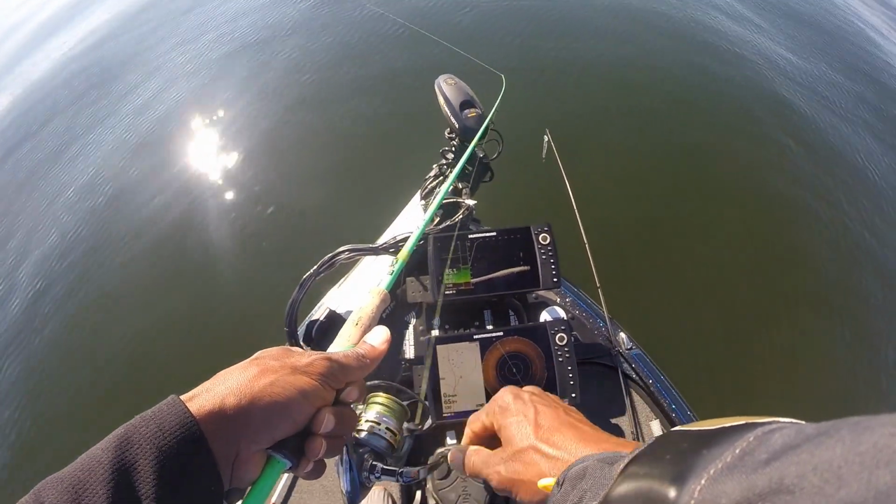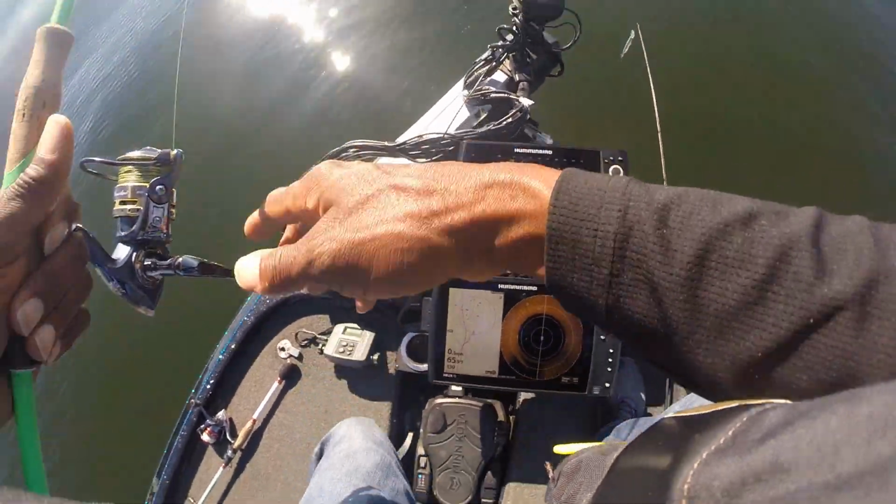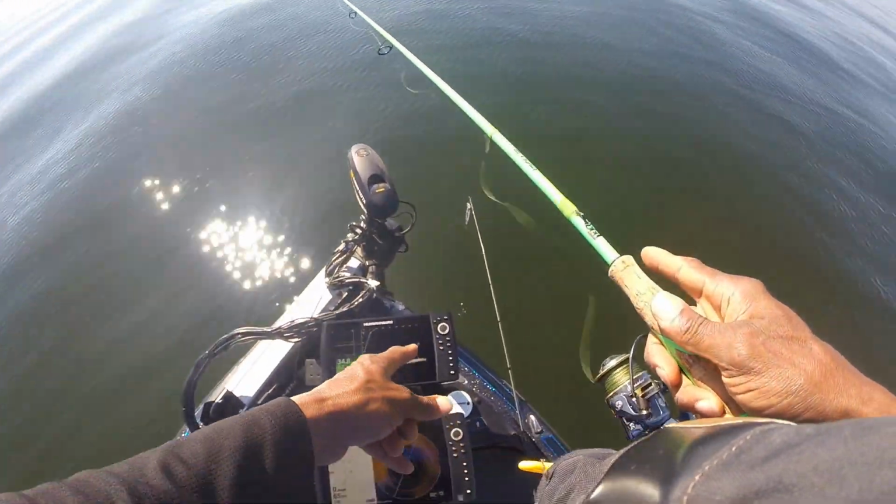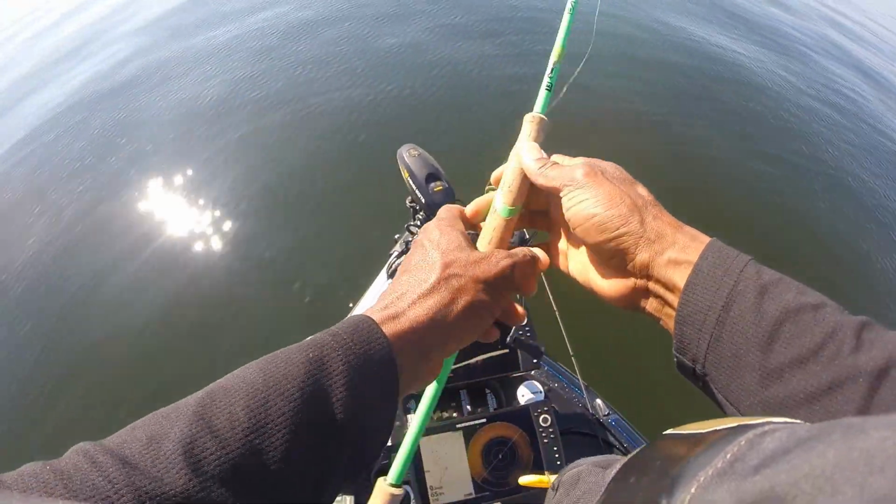All right, let me go ahead and get this back in here real quick. You can see my bait coming across the screen, so I haven't got it dialed in too well yet as far as being able to see my bait, but as long as I can see those fish, I know how to count this bait down to about 15-20 feet.